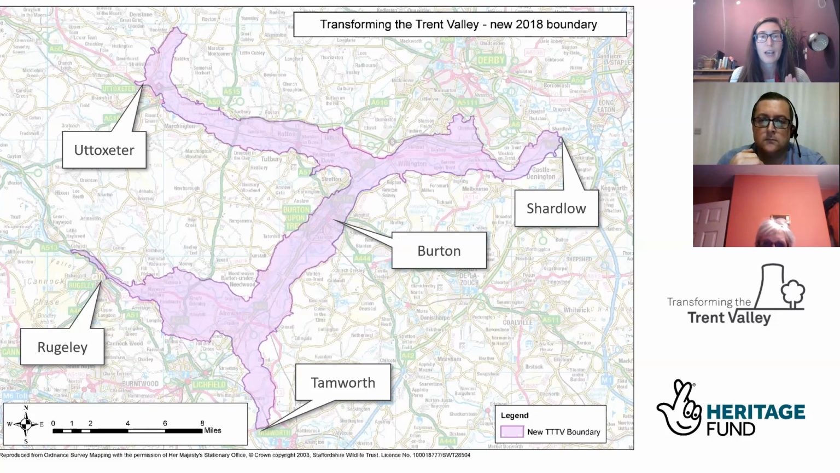So we cover both Staffordshire and Derbyshire, and East and West Midlands, so we cross those boundaries. Around 60% of our area is Staffordshire, and around 40% is South Derbyshire. There we go. My screen didn't want to work.